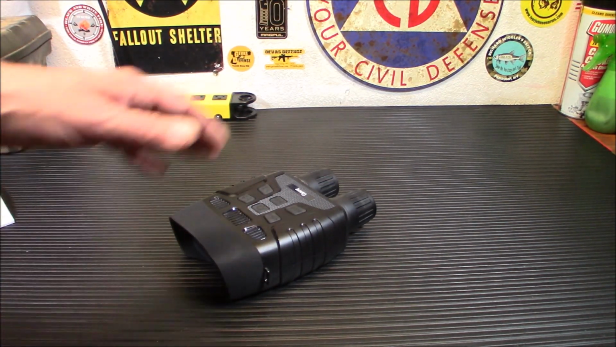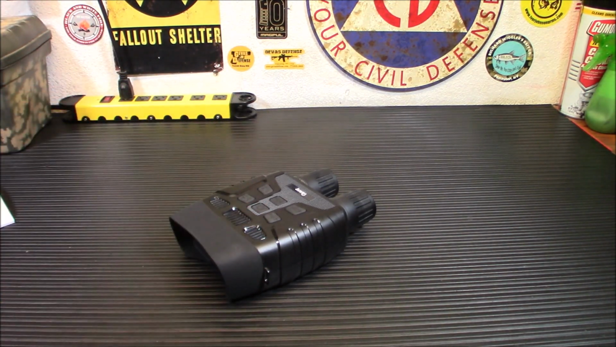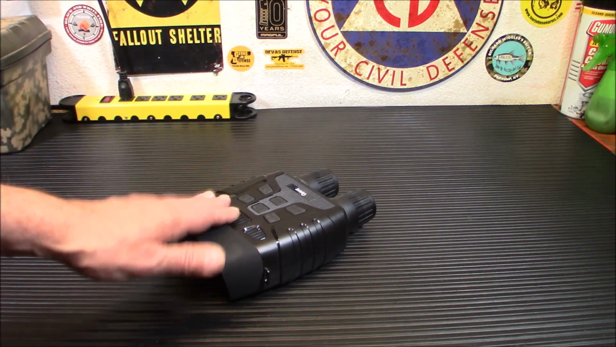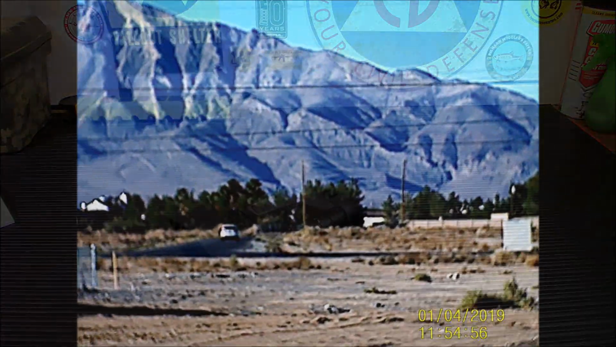So quickly, I'm going to take this outside, and there's not going to be any audio on this track because there's no audio on this, and we're going to record a little daytime vision. A couple nights ago, I recorded the nighttime vision, which we'll show you later. So let's get a daytime look with this.